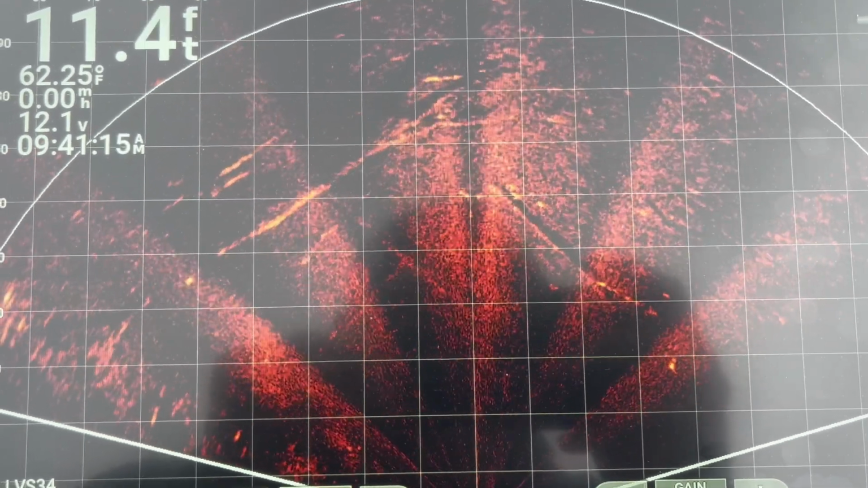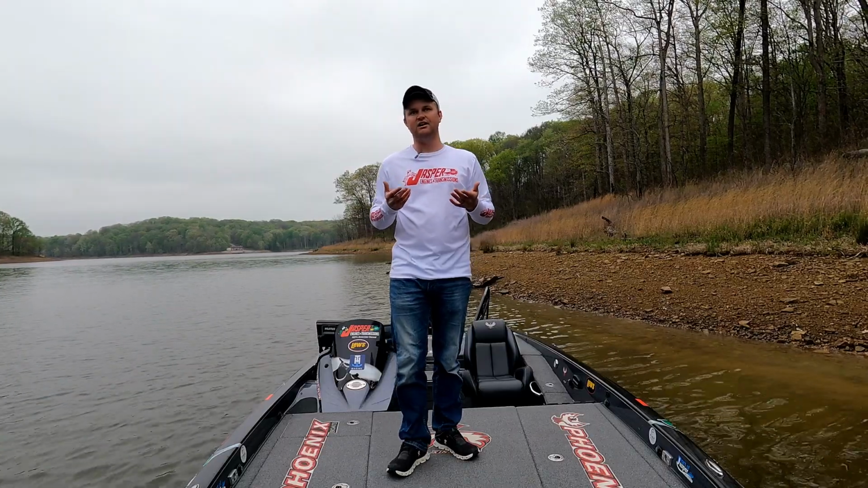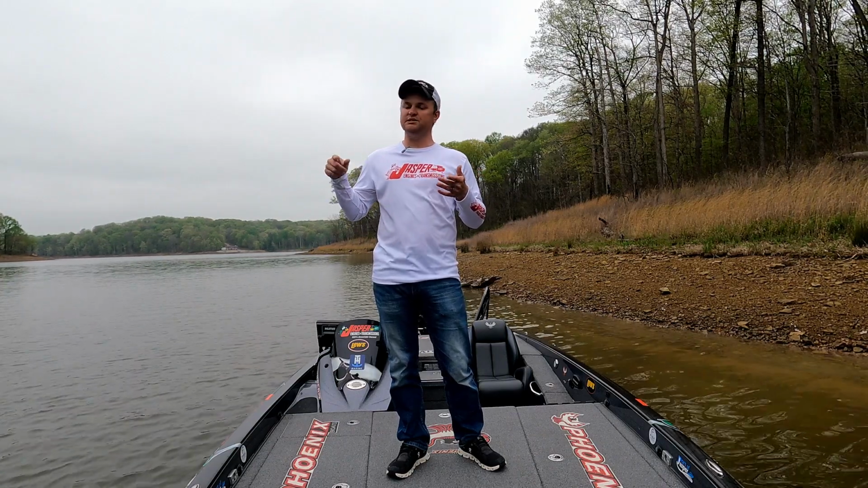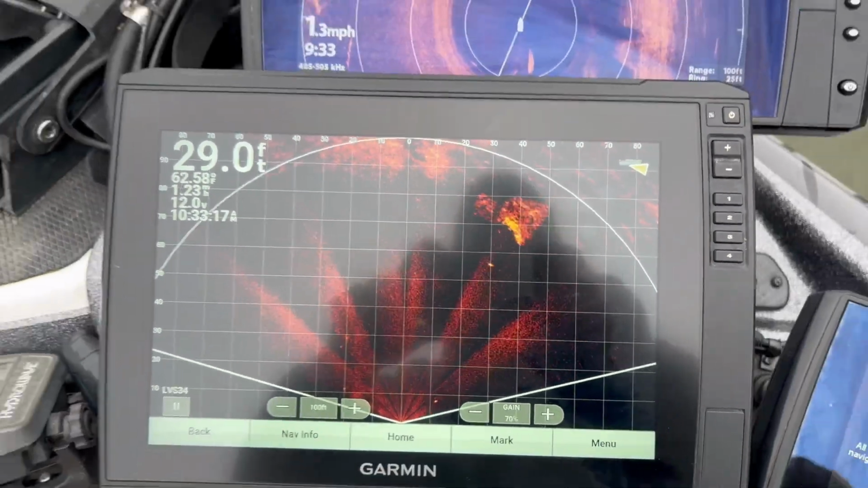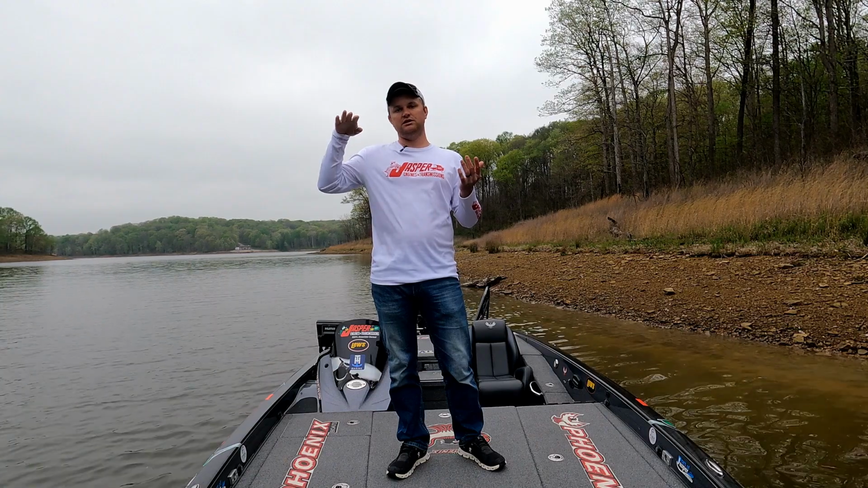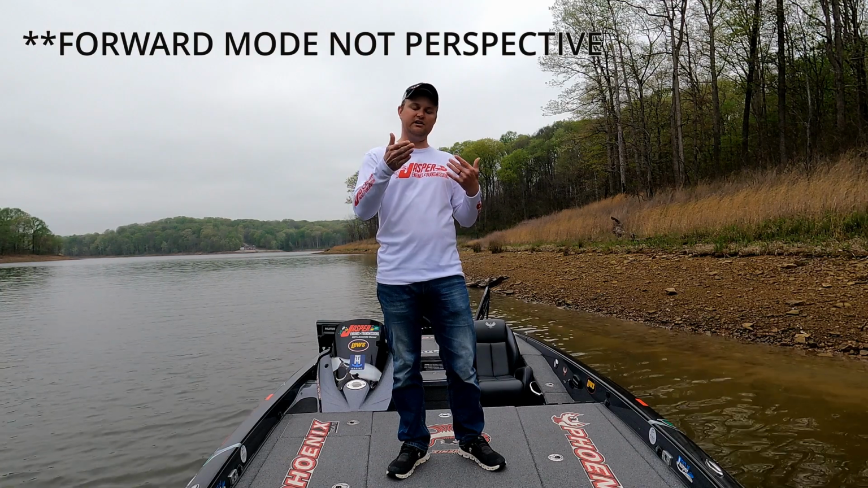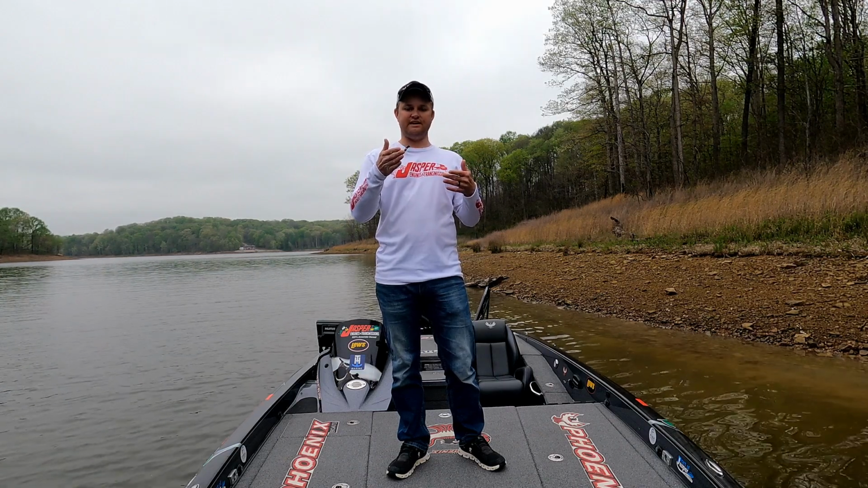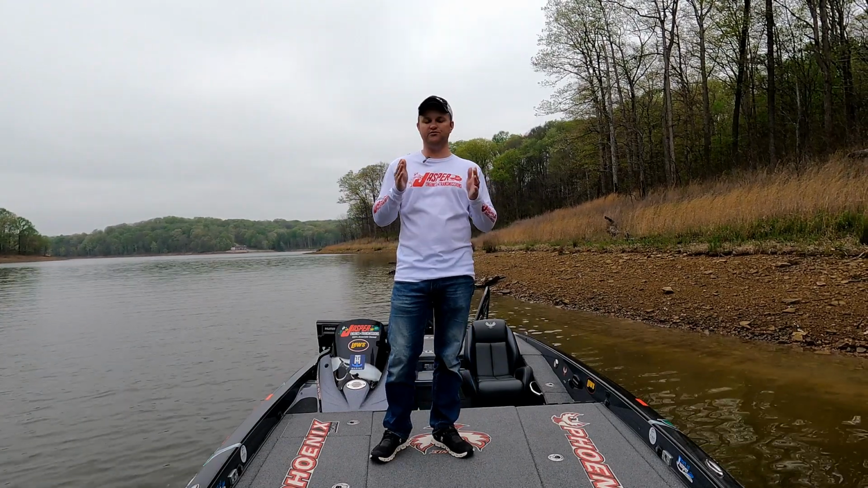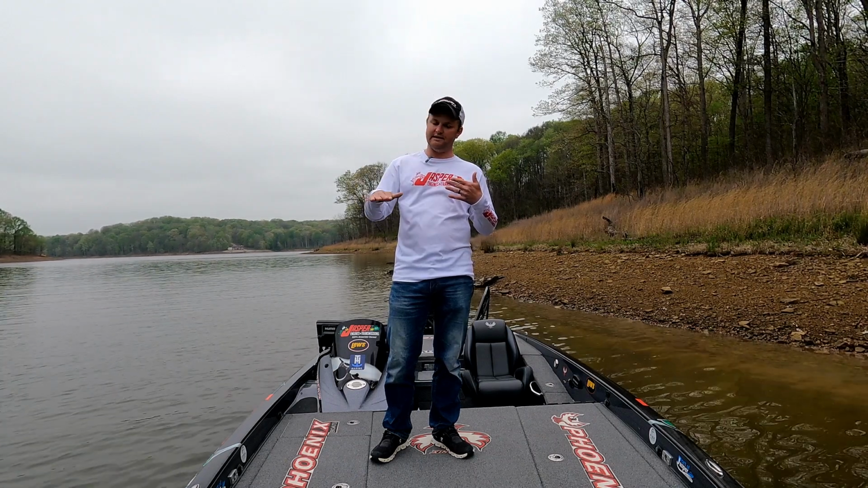And the other thing that's important to note is that when you're looking at perspective mode, you can't really tell how deep a suspended fish would be. Basically, you'll see the fish swimming, but say you're in 30 feet of water and that fish is in 10 feet of water. You'll see the fish swimming, but you don't know if that fish is in a foot of water or 30 feet of water or anywhere in between. Whereas with forward mode, you can pan over there and you'll see that that fish is maybe suspended in 17 feet of water. So it's a lot more specific on the forward mode than it is on the perspective mode, whereas the perspective mode doesn't show you that depth perception.